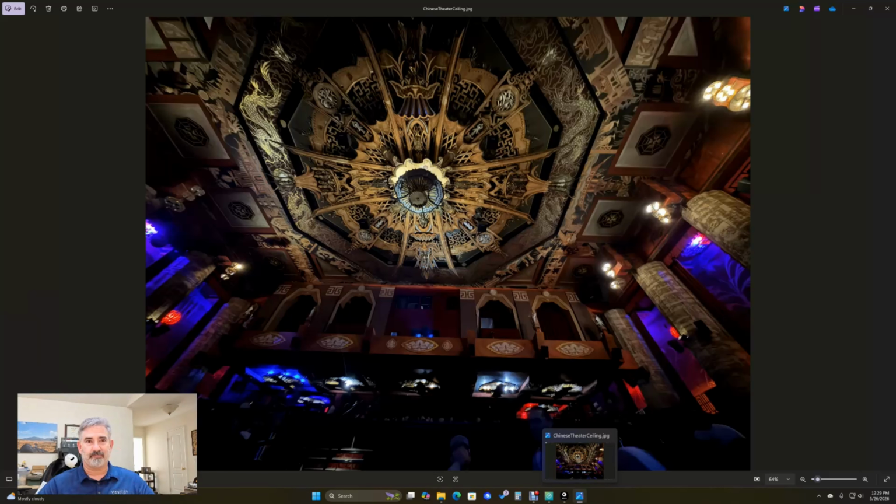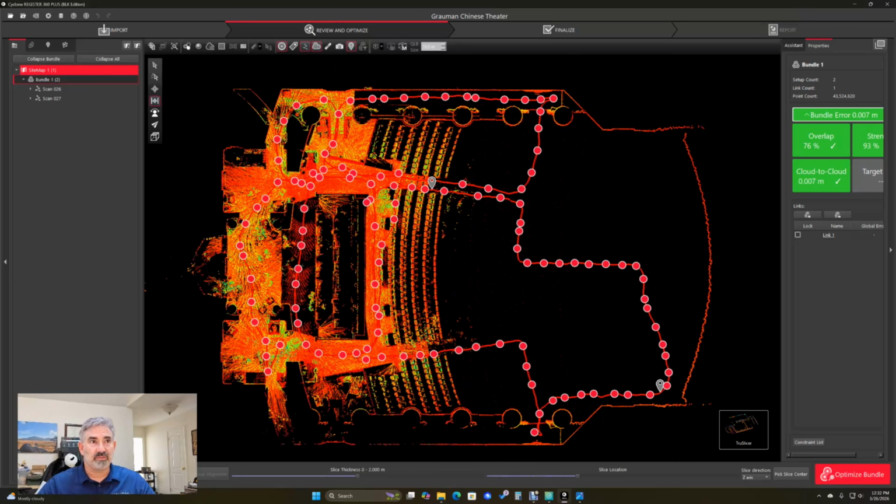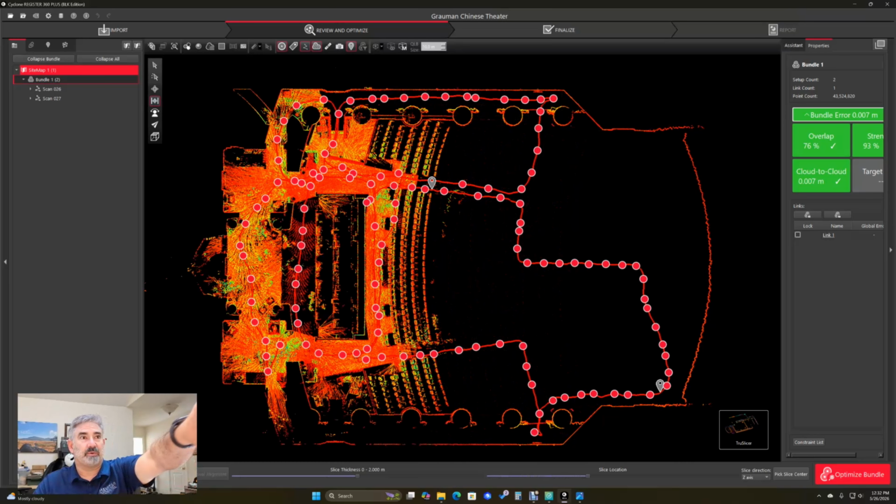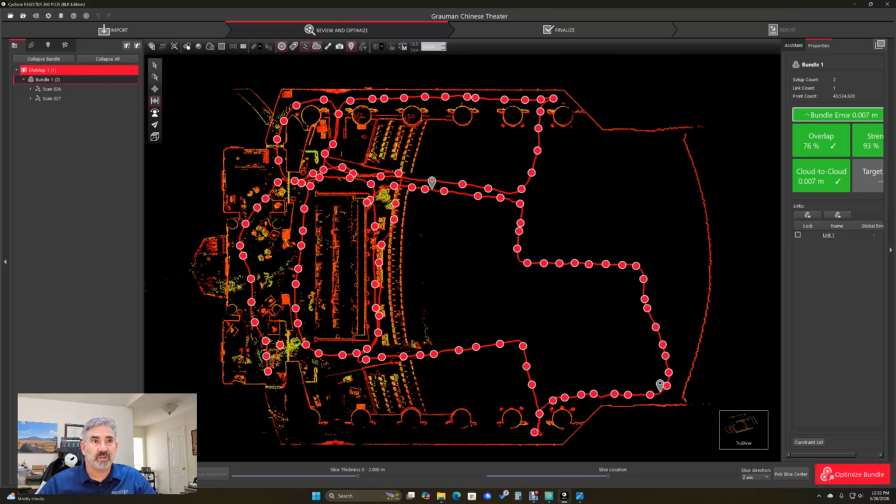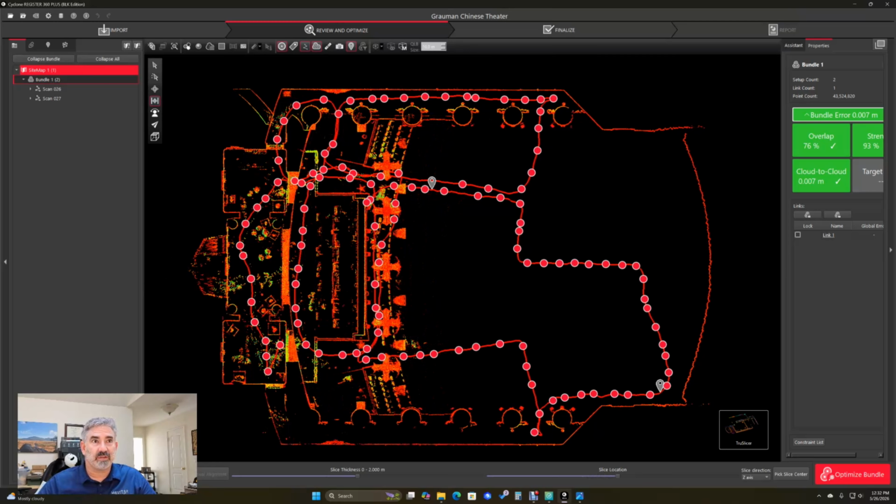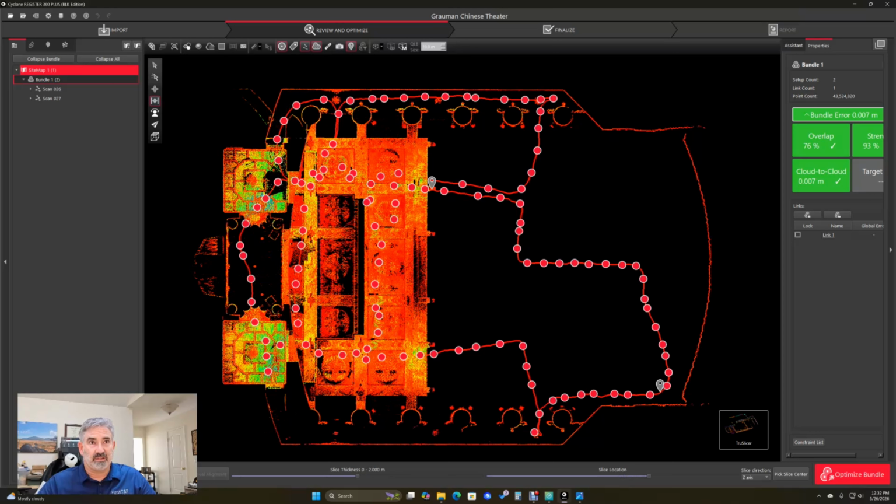As we go, we can go up and down. This is going down to the front row, and as we come back up, that is our level. That's our concession area behind here in the back, and as we come up, we're now out of the seating area entirely, and then that's some of the ceiling detail that we were getting above the ceiling.